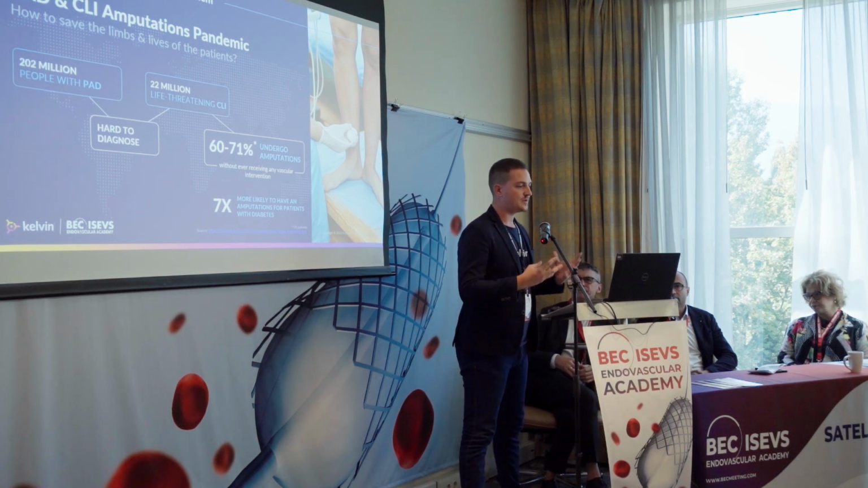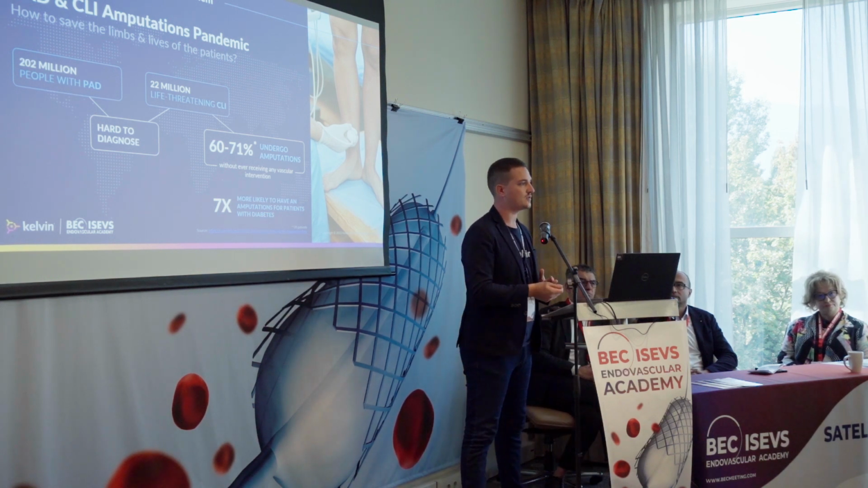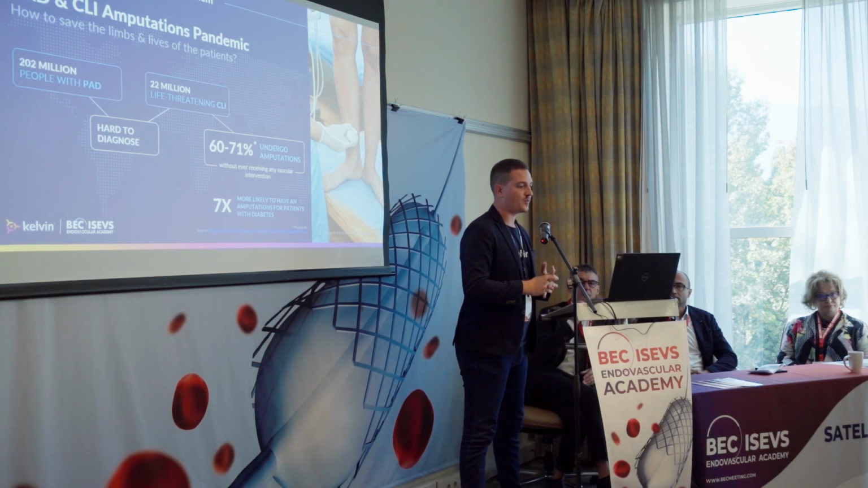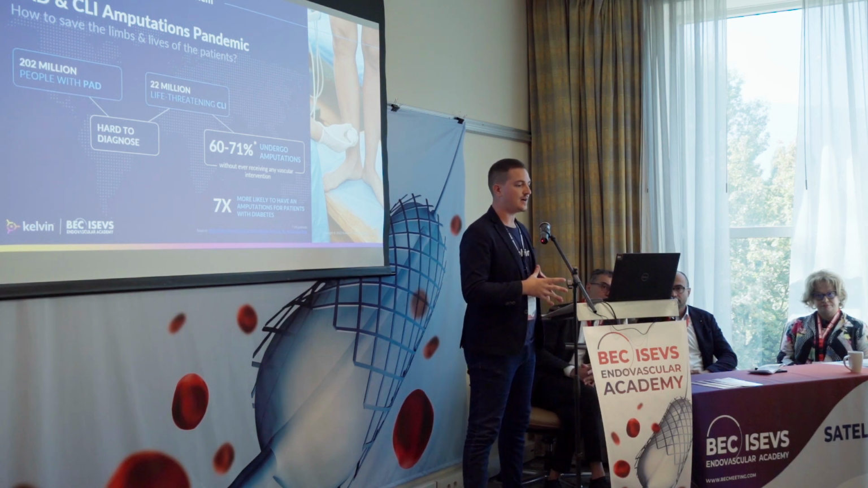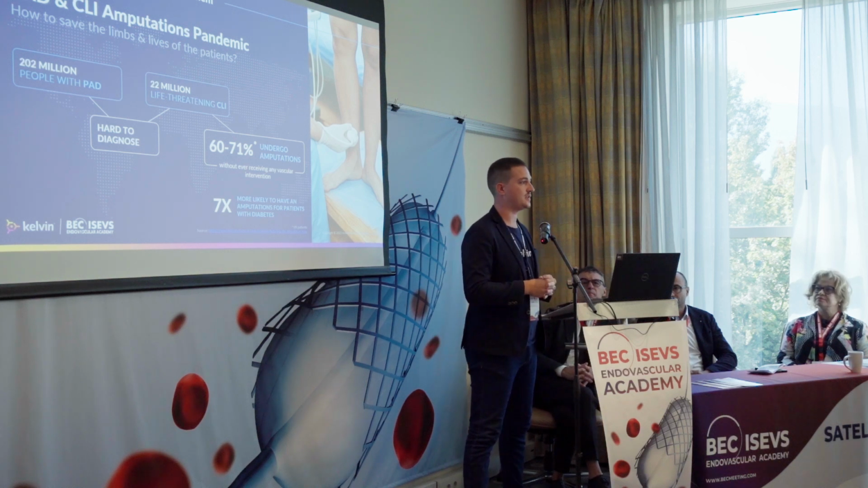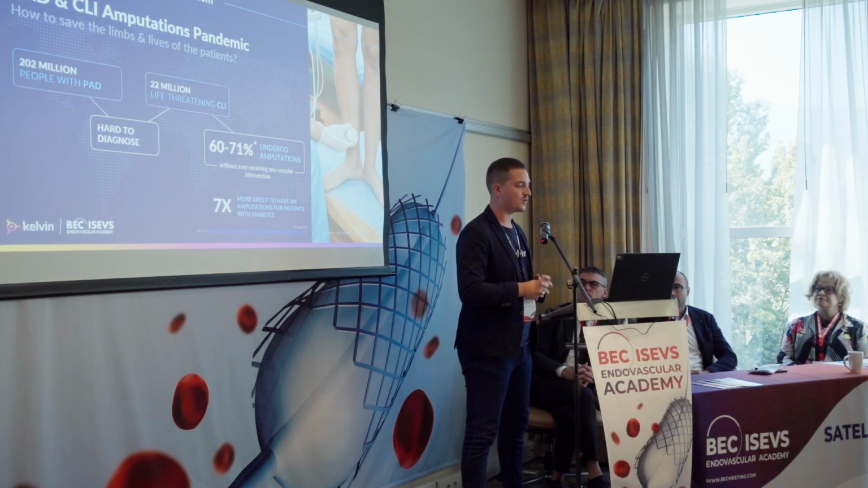And due to the fact that it's really hard to diagnose in the early stages, the condition worsens to the point of having CLI, which affects 22 million people each year. And out of these, 60 to 70% unfortunately have an amputation at some point in time.